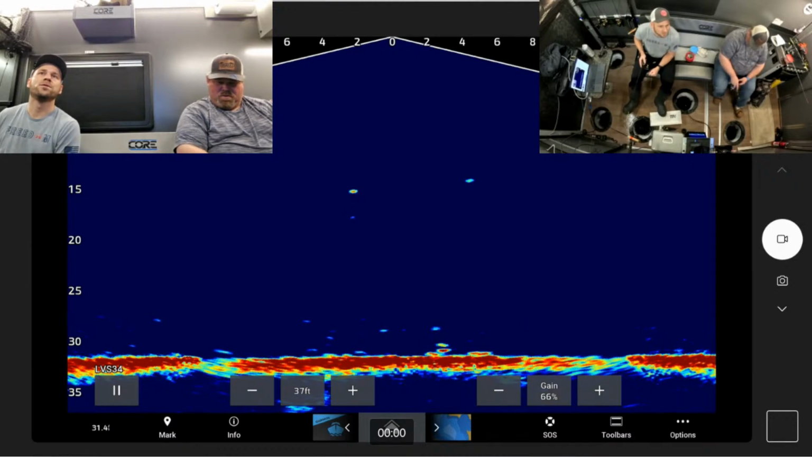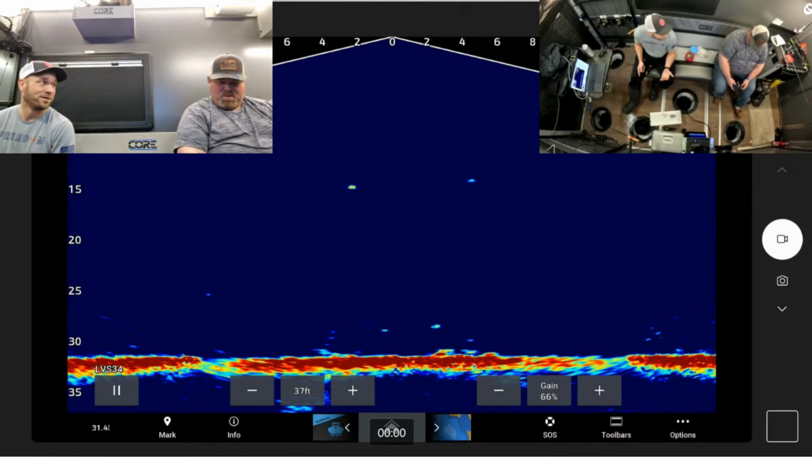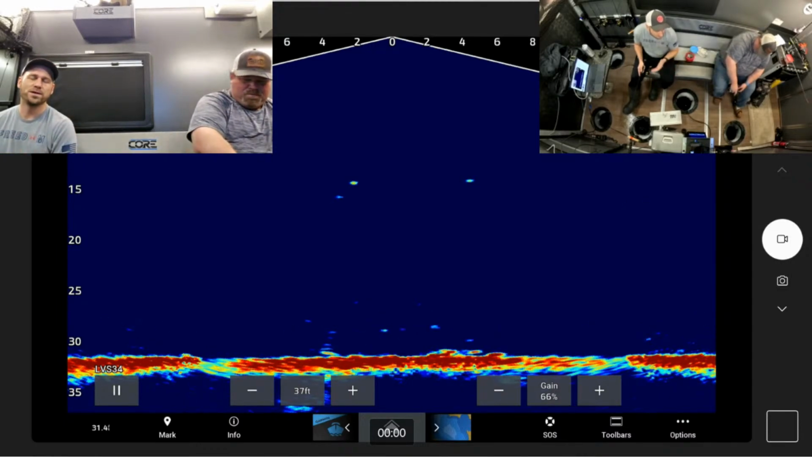Alex, you should get an aluminum boat for the rivers. Yeah, maybe. I mean, I live right on the Rum River, like 2 minutes away from it.